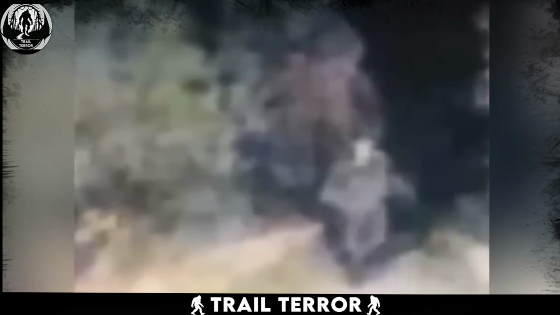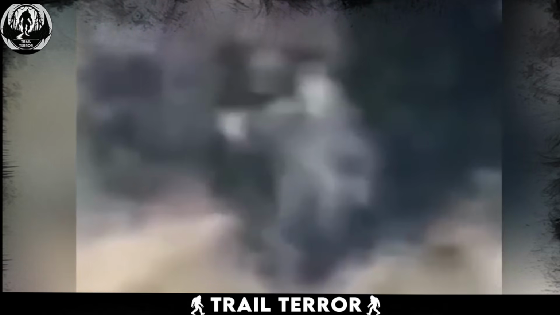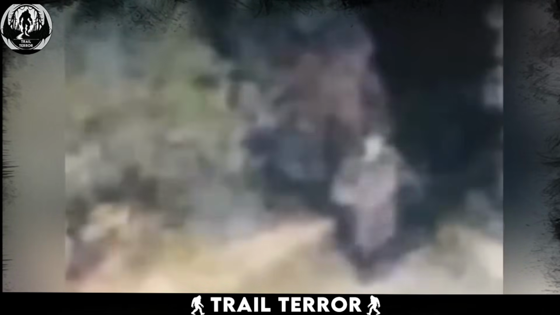Up close, you can see the figure's long arms and big body that look a lot like a Bigfoot. But I'm not quite sure if that's a Bigfoot or cryptid or just some crazy man. It gives you a creepy feeling to think about what could have happened if the car didn't manage to get away in time.